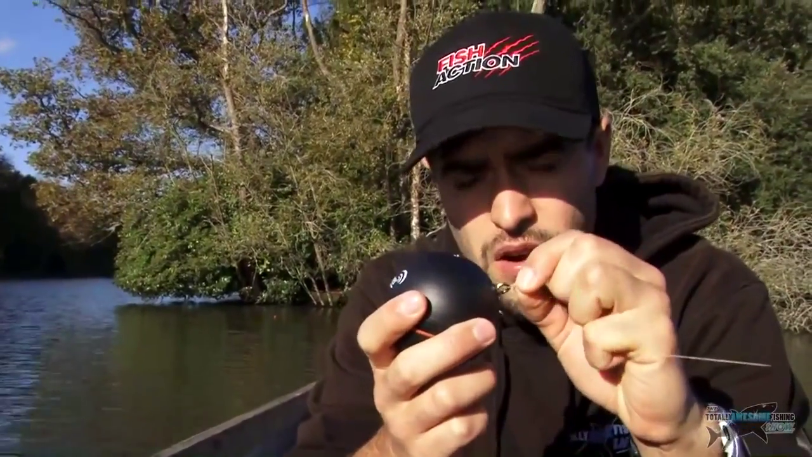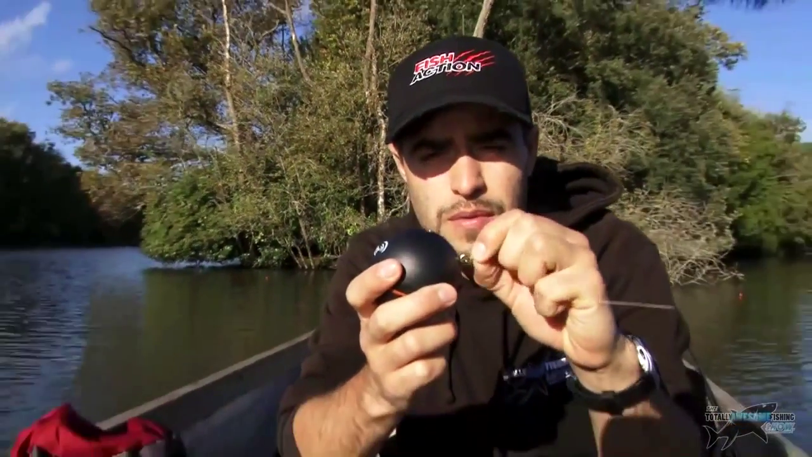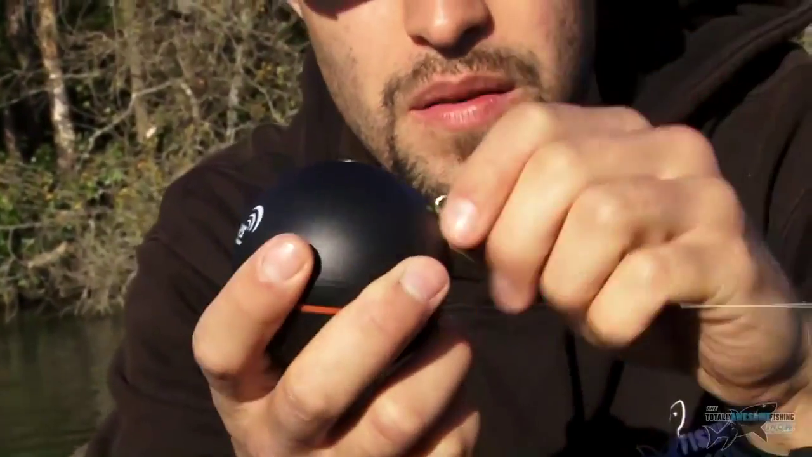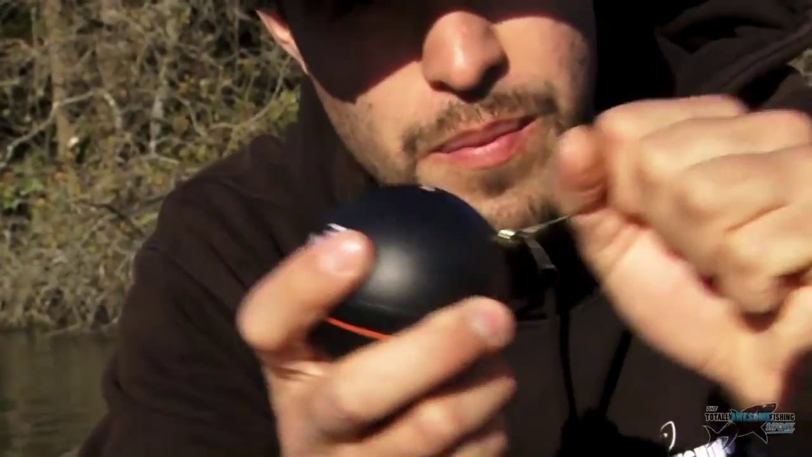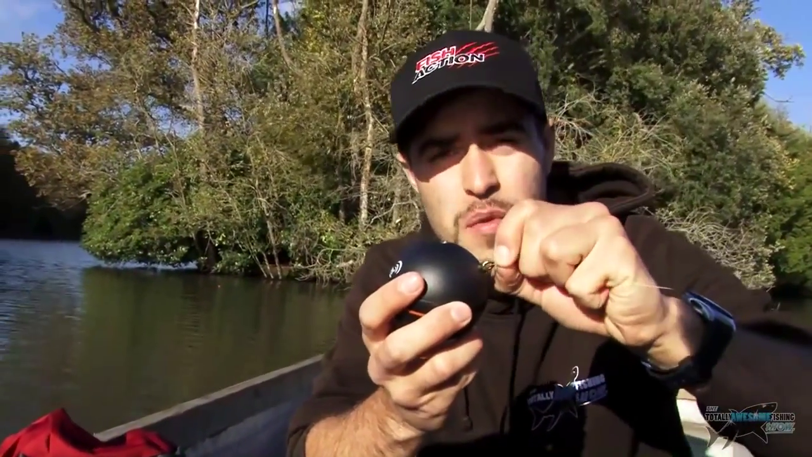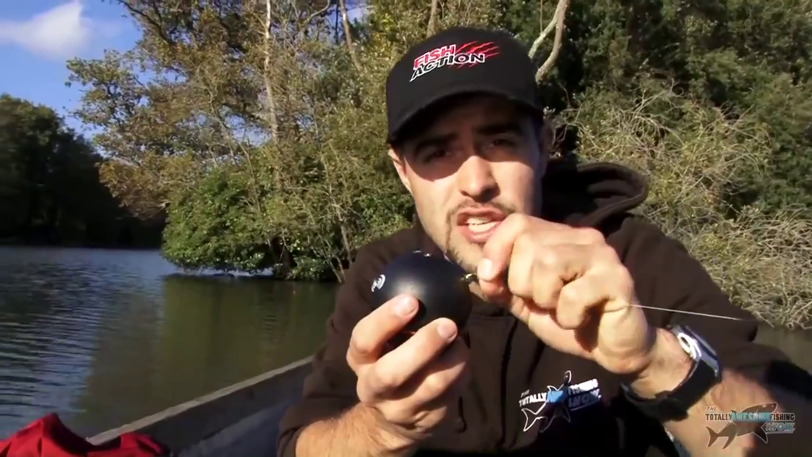25-pound braid, and I've just done a real strong knot there. In hindsight, I'd probably have used a snap swivel or link swivel and clipped that onto it, but I've just gone with what I've got. 25-pound braid will be fine. So I'm not going to be casting it out in the middle of the lake, because I don't think that's where the zander would be. They're going to be near the snags and everything like that.